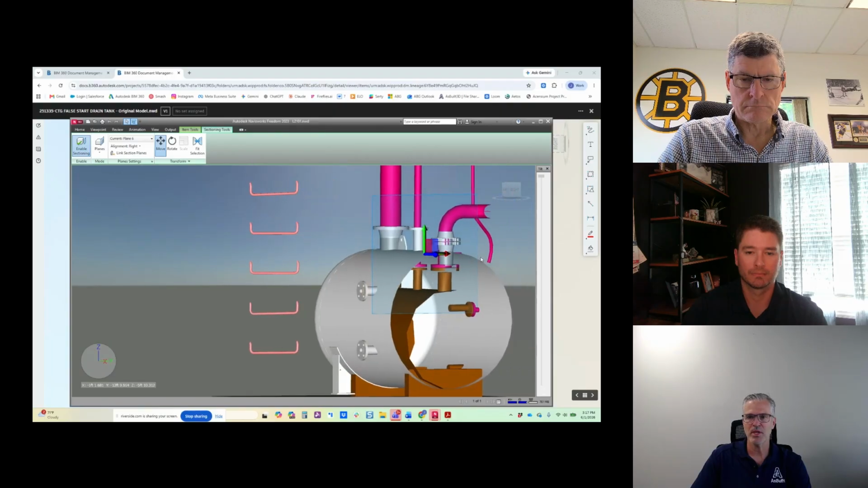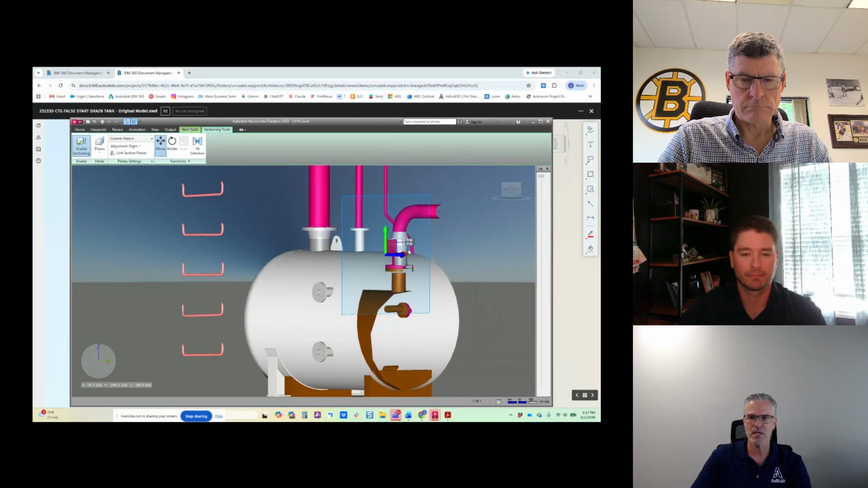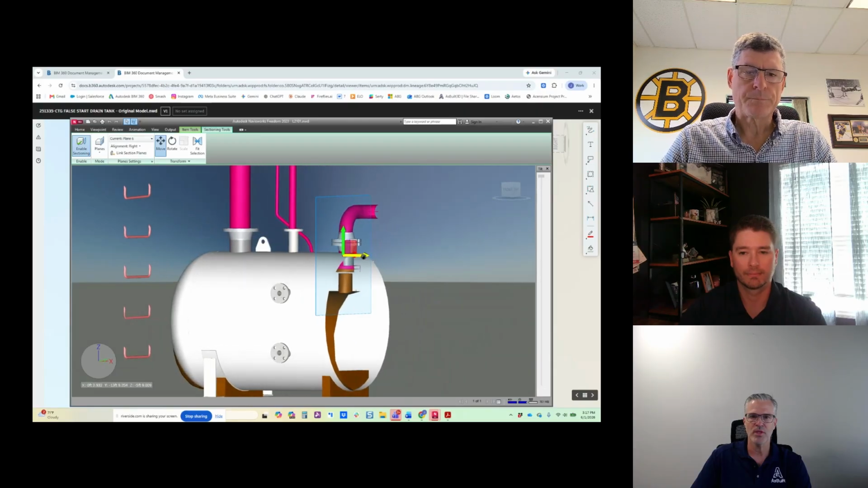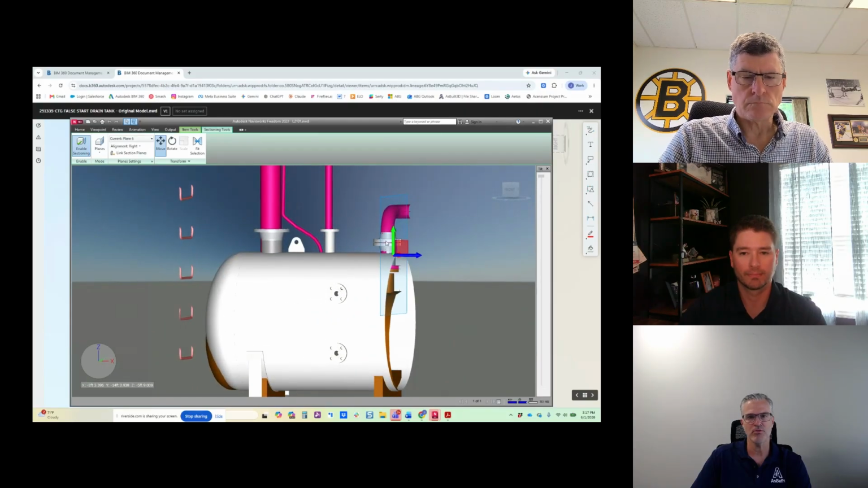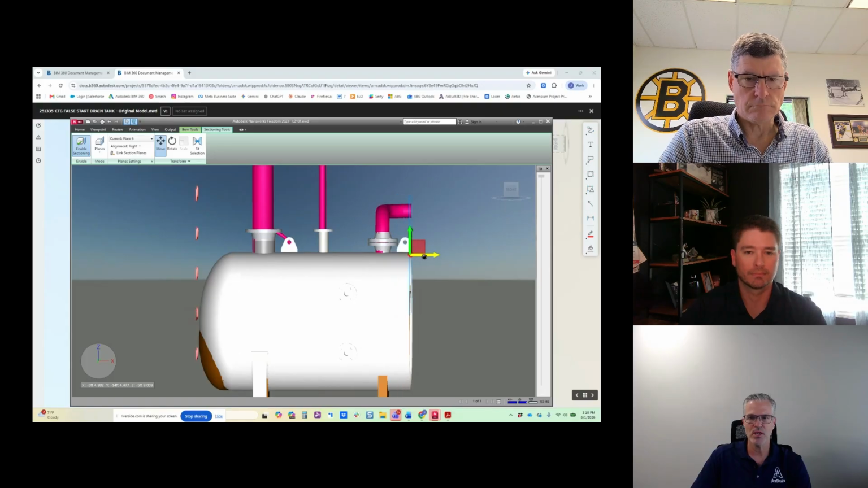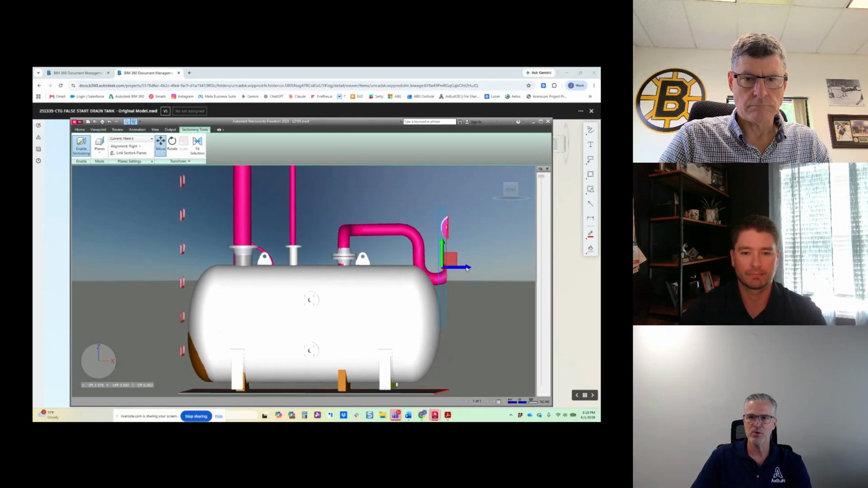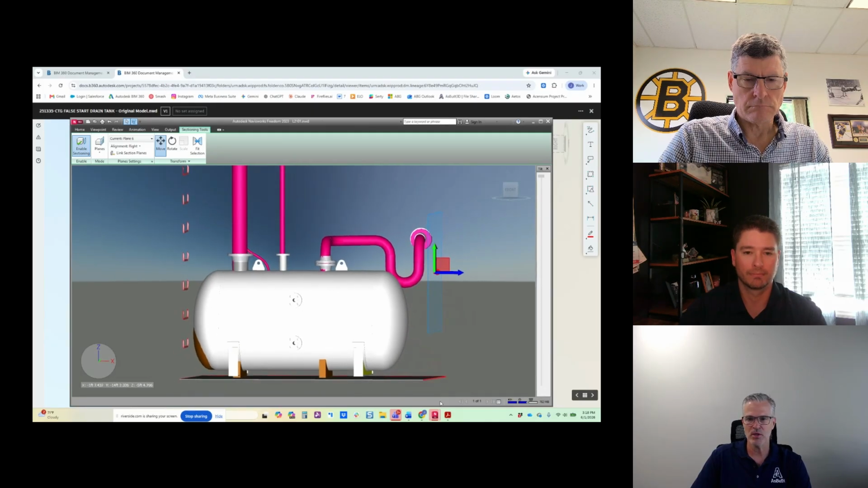We had to make a few modifications from the original tank design for the welded connections, the flange heights. But this was the iterative process to get from the AsBuilt to the design model.